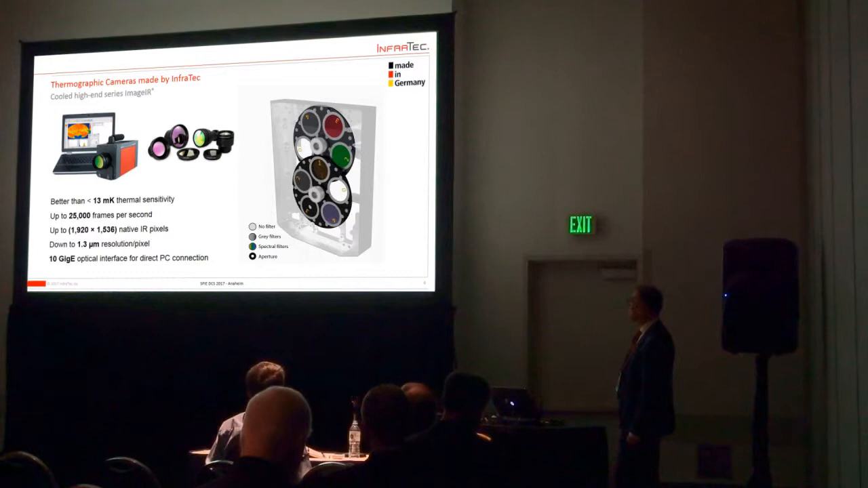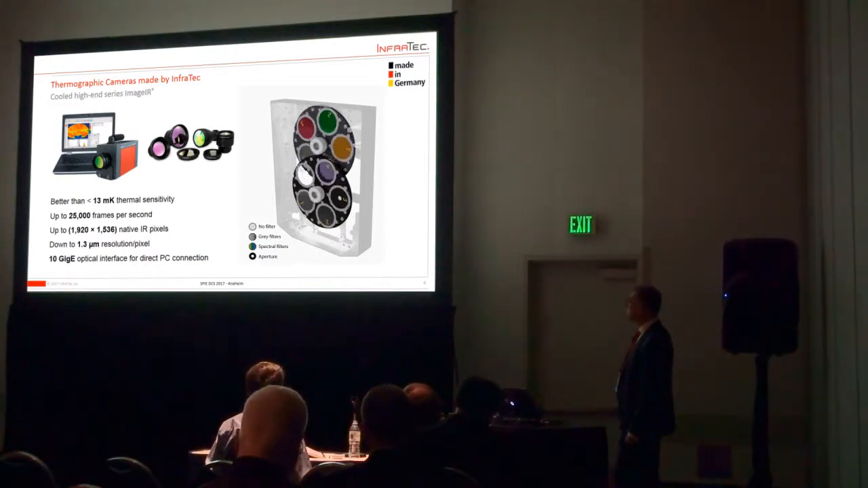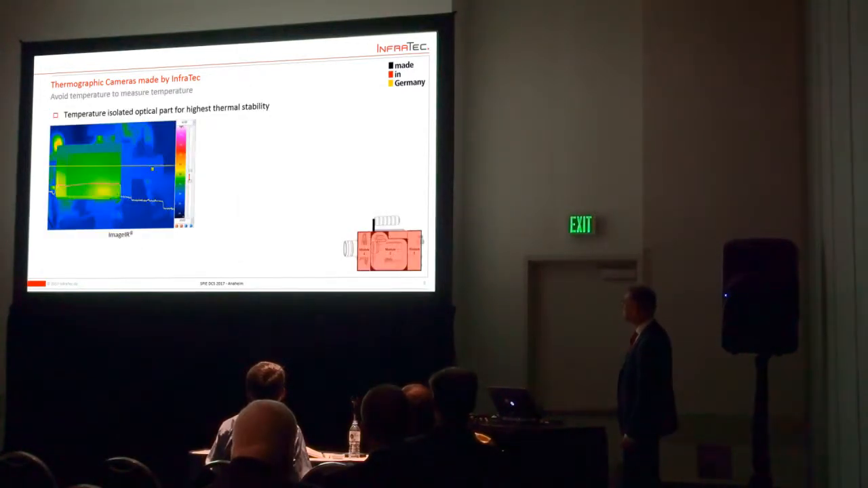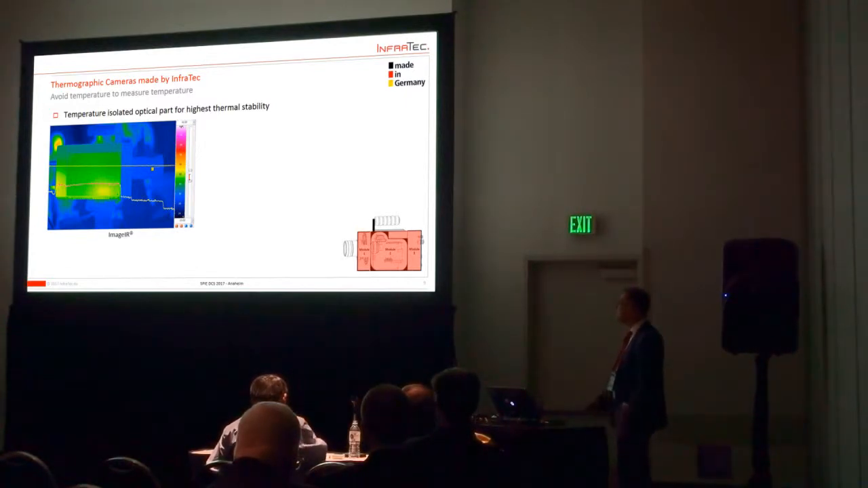Also, one of our highlights is a double filter wheel. This is included in some of the cameras, or can be ordered as an option, 2 times 5 positions, so you have 25 combinations available. You can choose your own filters, you will equip them.